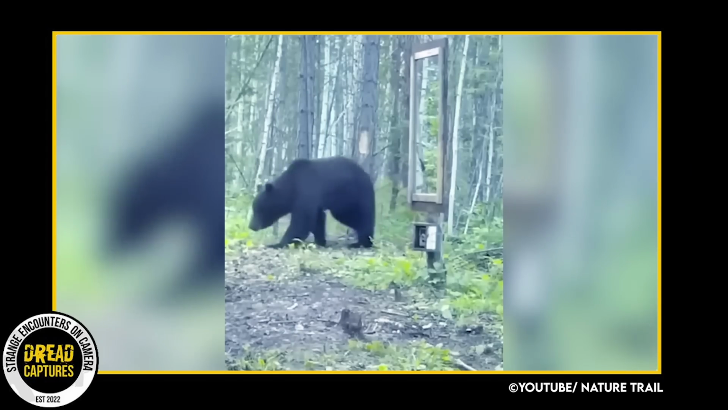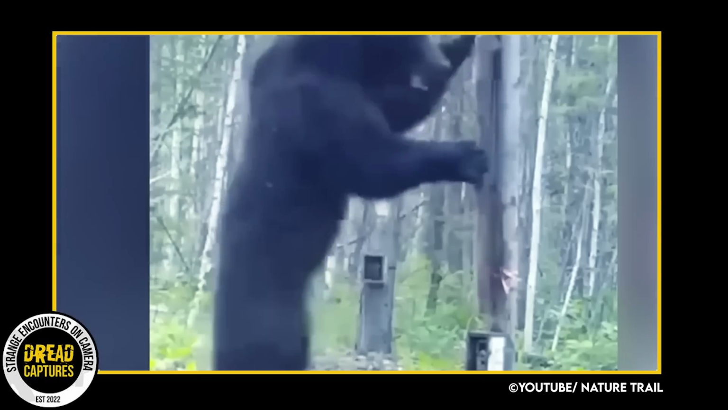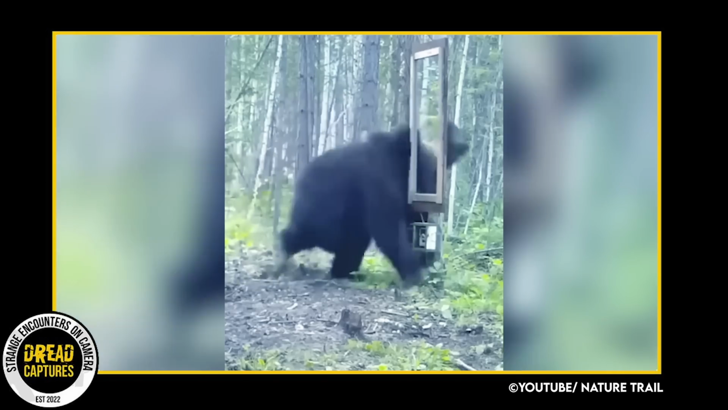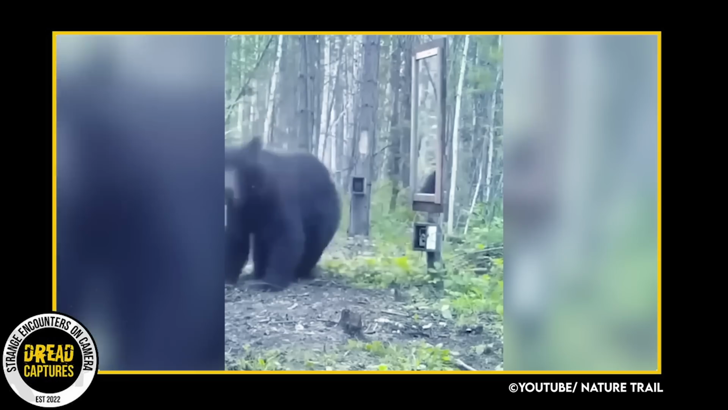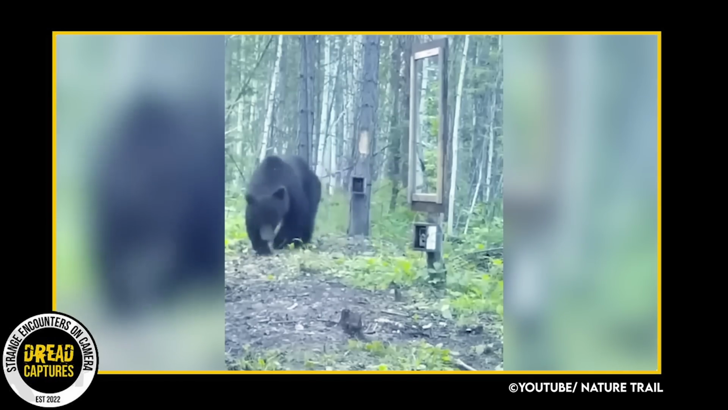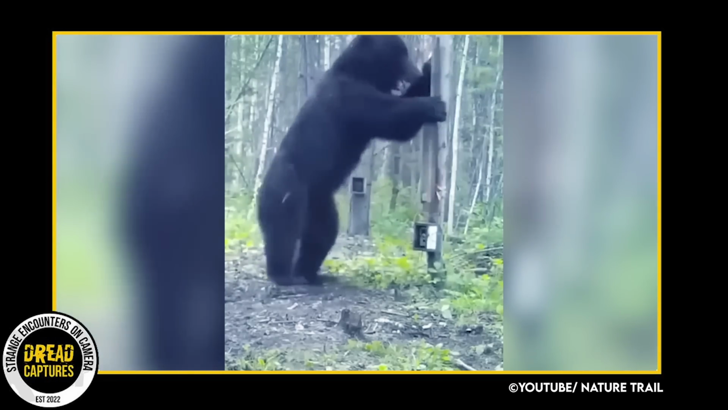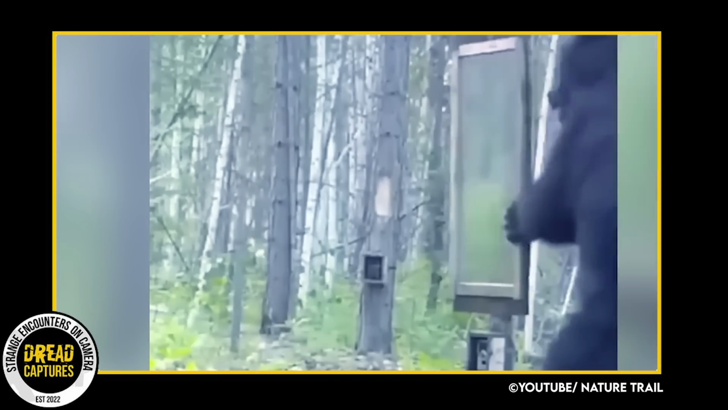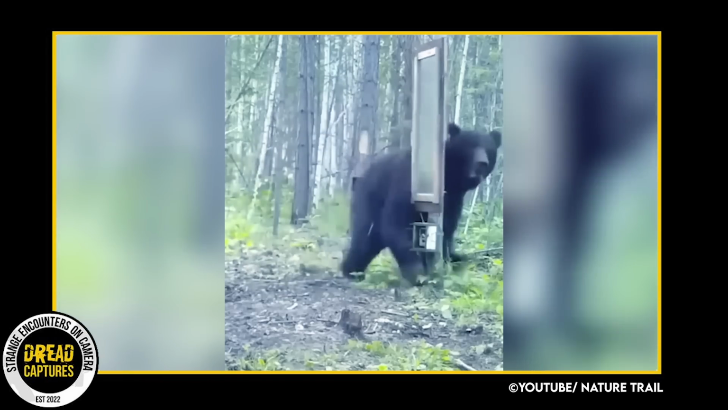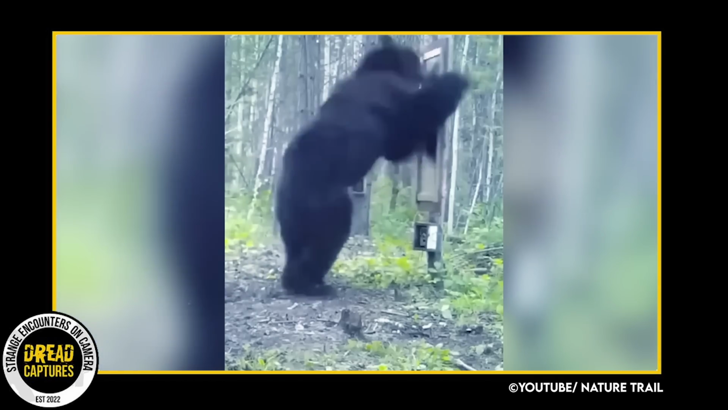Now, I've seen a few of these videos online, but this one is actually pretty funny. Someone has hung a mirror in the woods and set up a trail camera to capture this bear's reaction. And you can tell that the bear 100% thinks there's another bear in front of him. He checks behind the mirror and then eventually rips it down. As we watch it again, you can see the bear getting more agitated and becoming more aggressive. Anyhow, just a cool thing to capture on camera.